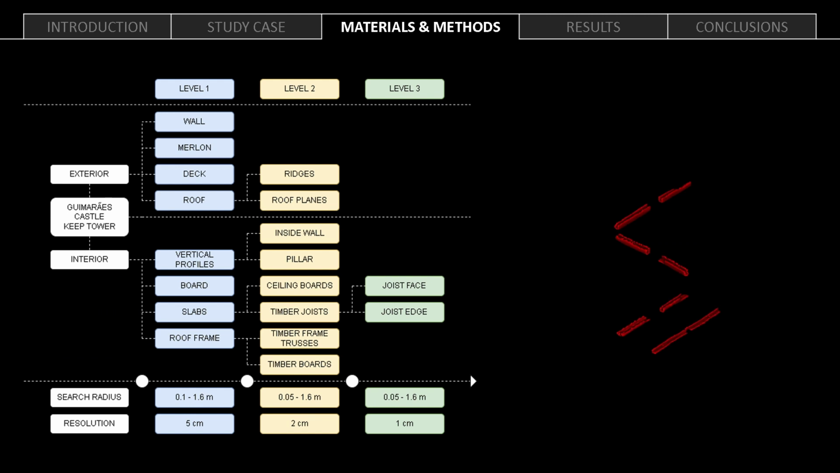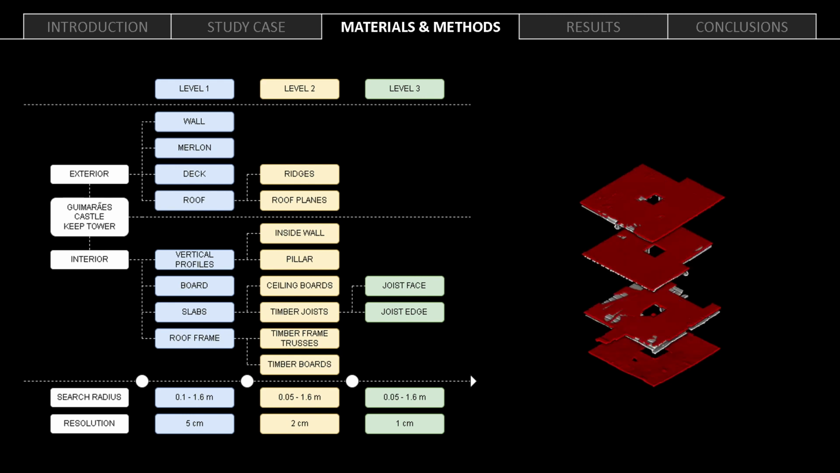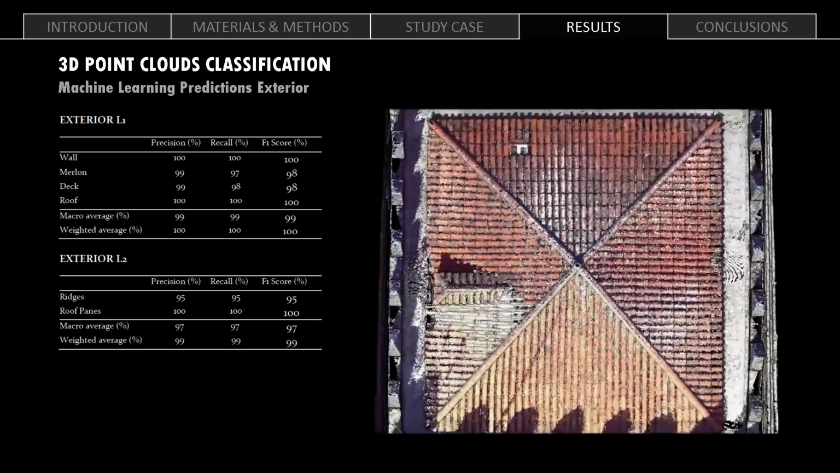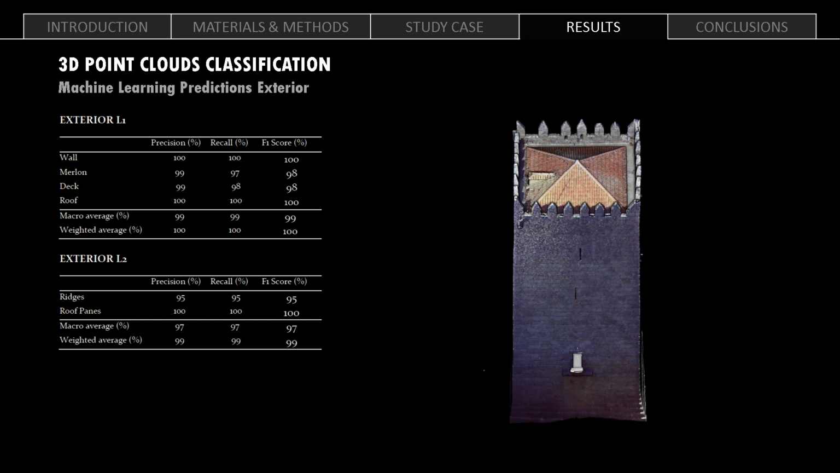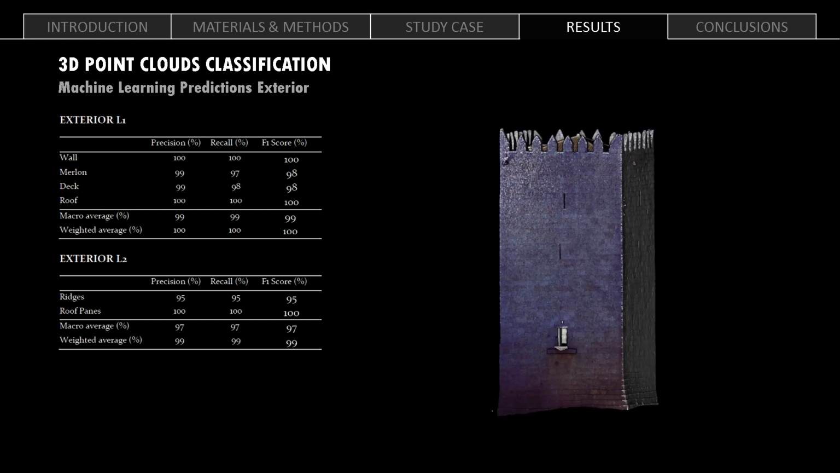Diving onto the multi-level, multi-resolution approach, this image shows the three levels proposed, with the different constructive elements, its search radius, and resolution. Heading onto the experimental results, a machine learning approach was applied following the previously mentioned workflow, allowing for the automatic classification of the point cloud of the keep tower into constructive elements.